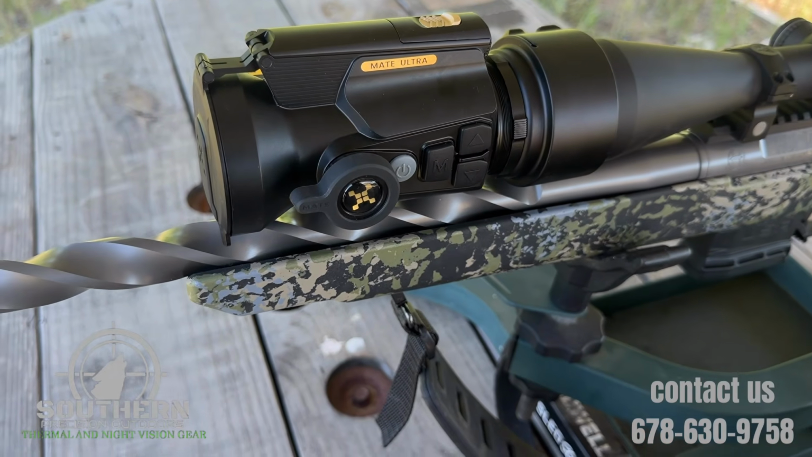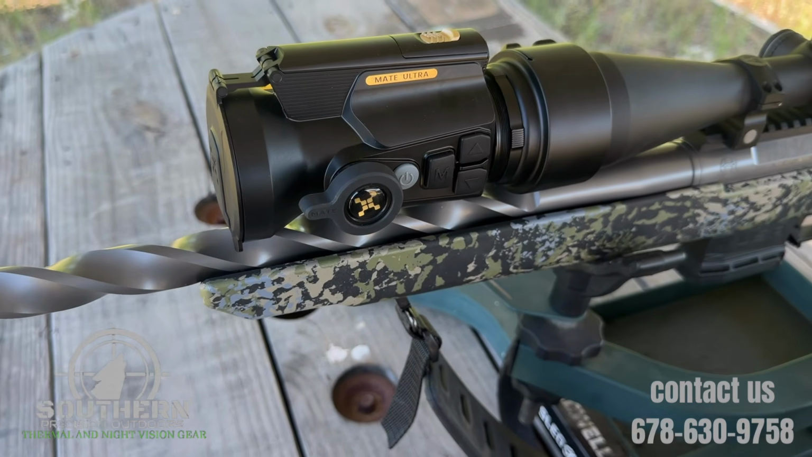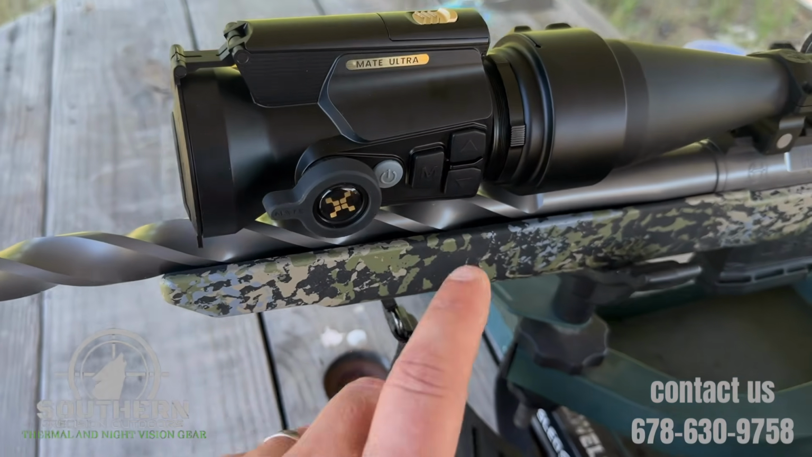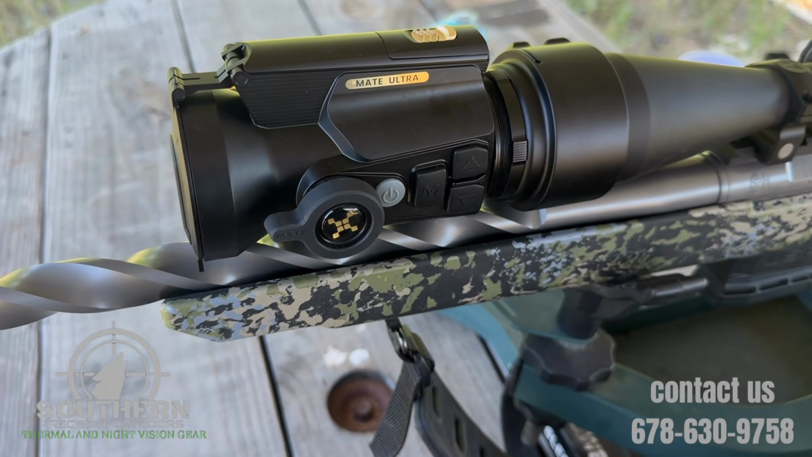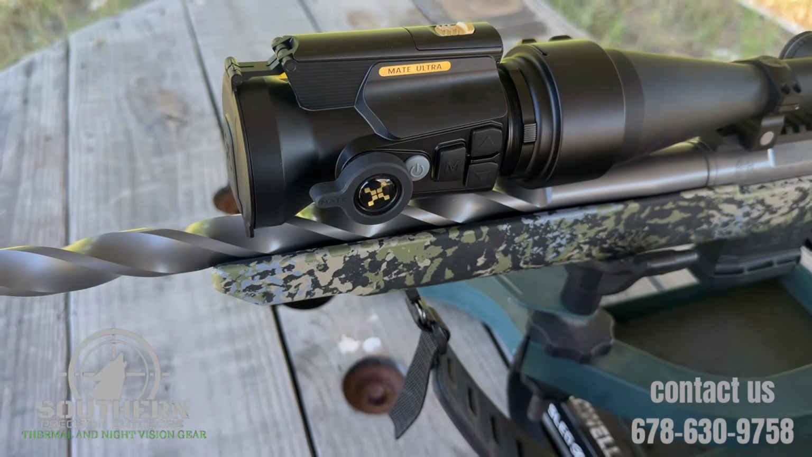Your menu button, you'd short click it to get into the basic menu. You would long press it to get into the advanced settings. Your up arrow initiates your laser rangefinder function. Your down arrow, if you double click it, you will take a photo. If you hold it down, you will initiate a video recording.